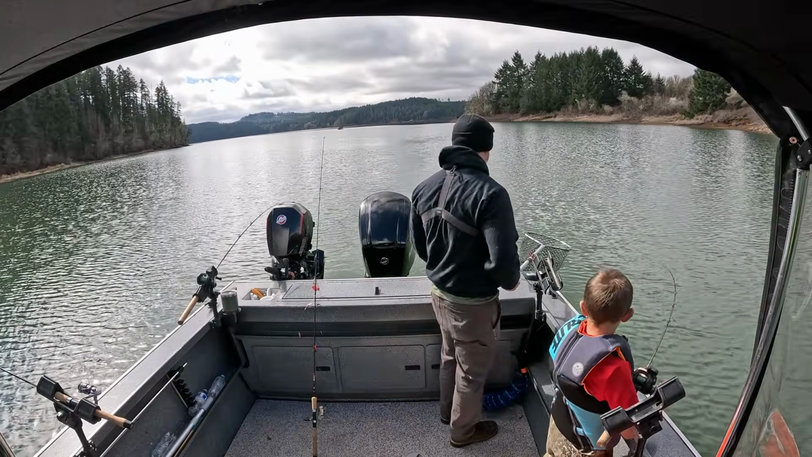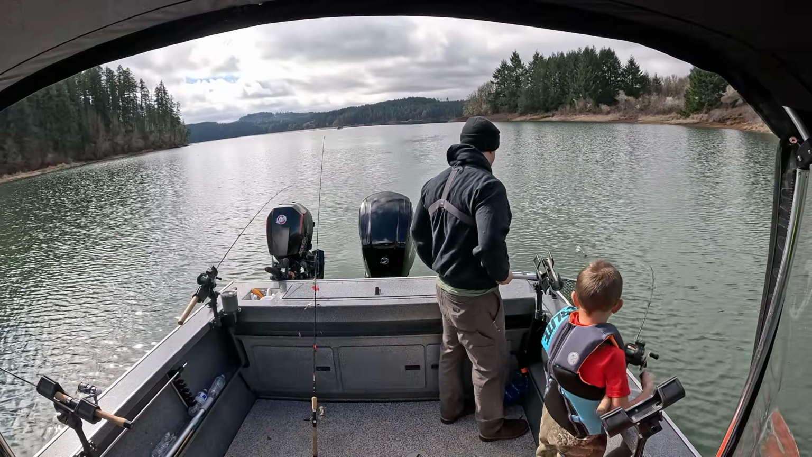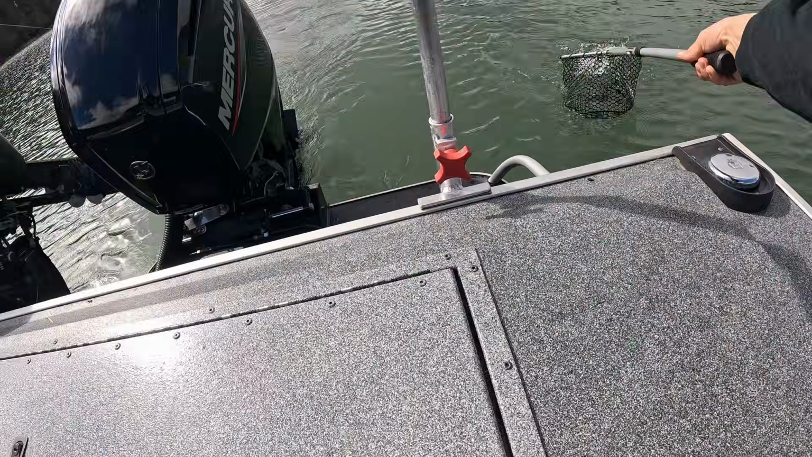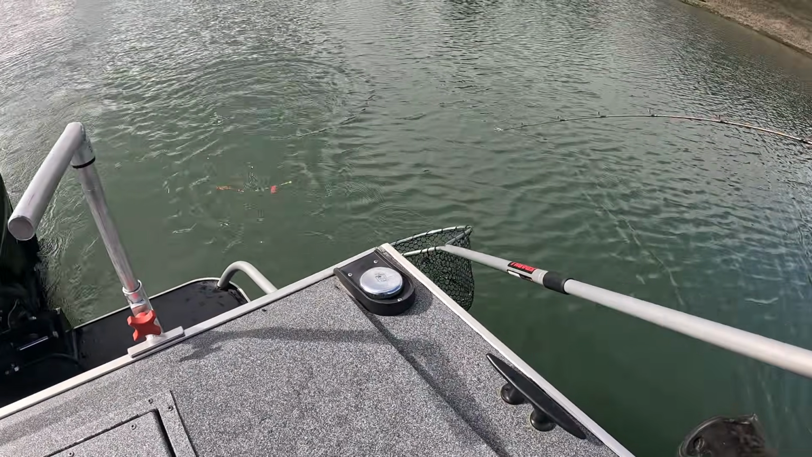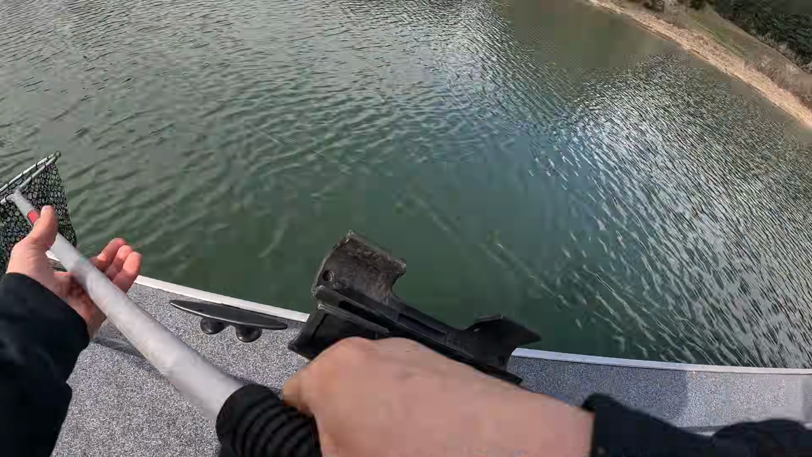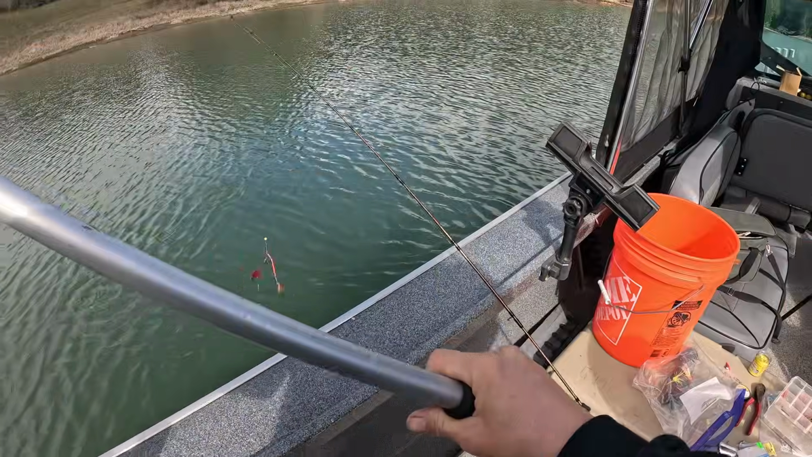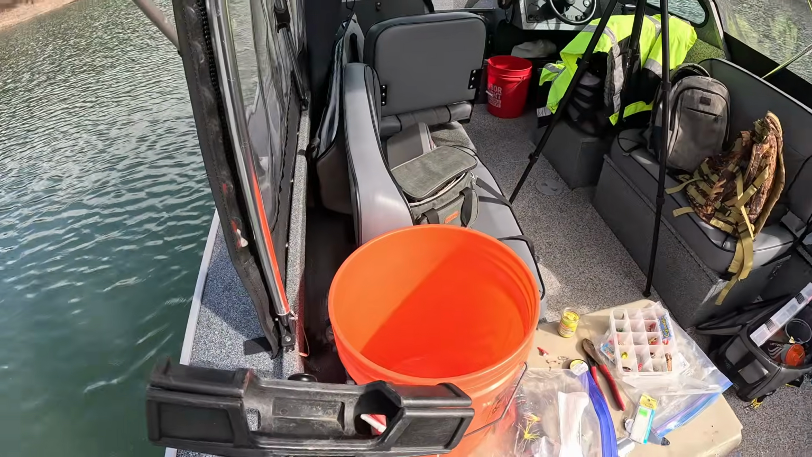Oh, crap, we got another fish. We got a double. Keep going, keep reeling. Oh, keep going. Oh, came off. No problem. We'll get another. This one got bit just a second ago. It's not on right. I don't think there's a fish on.